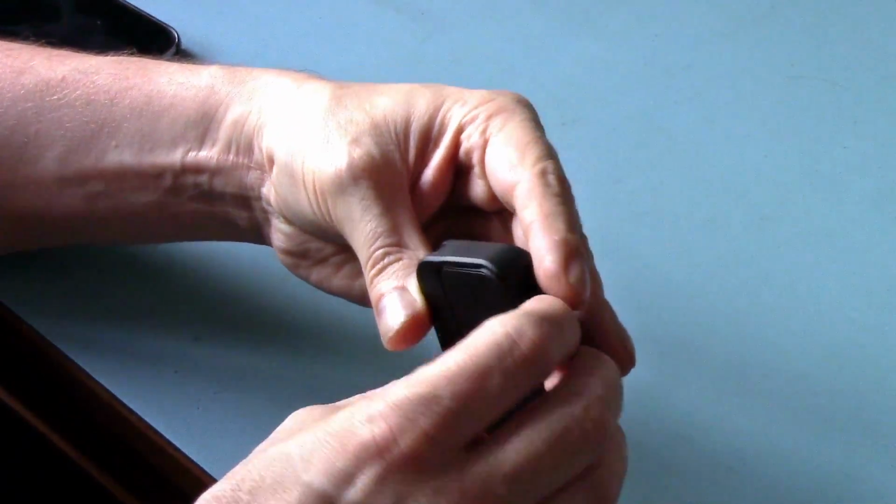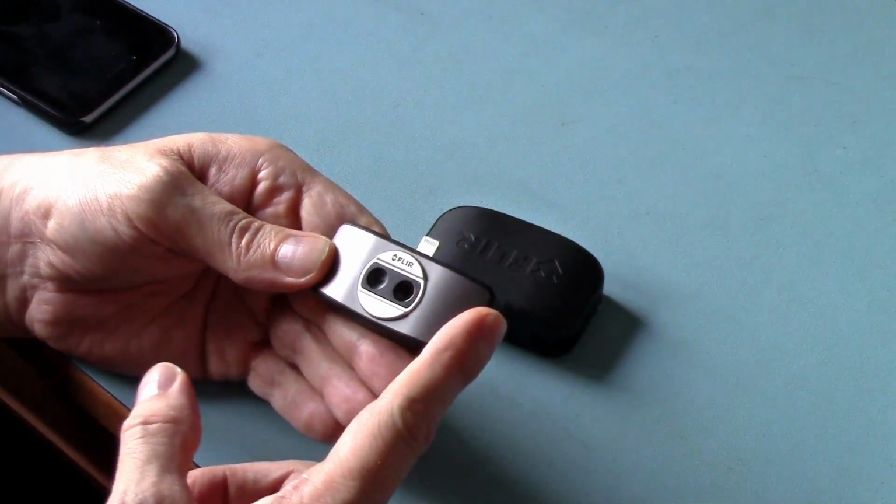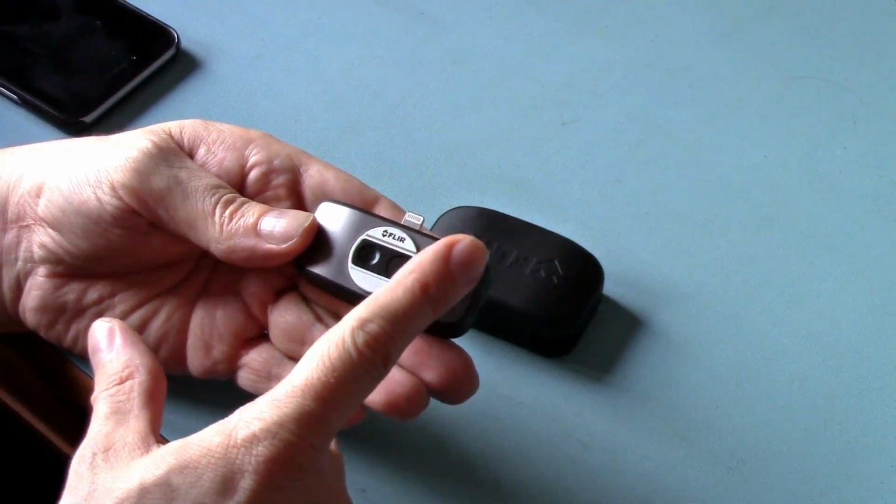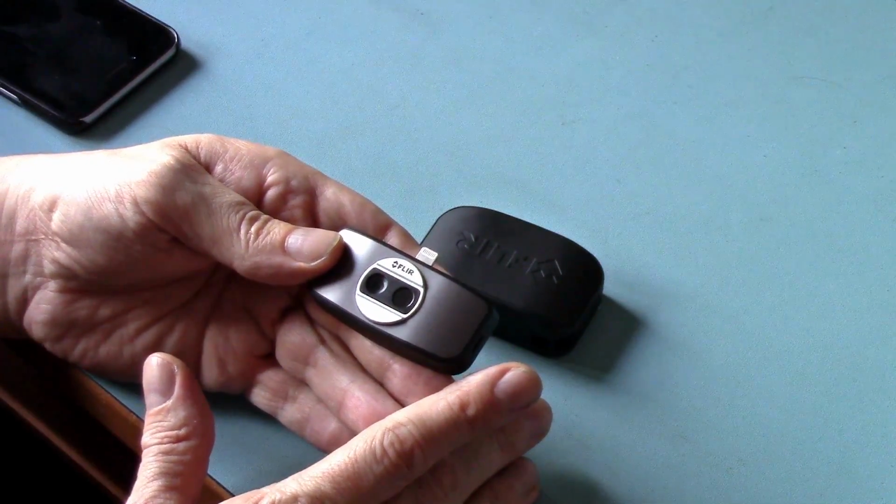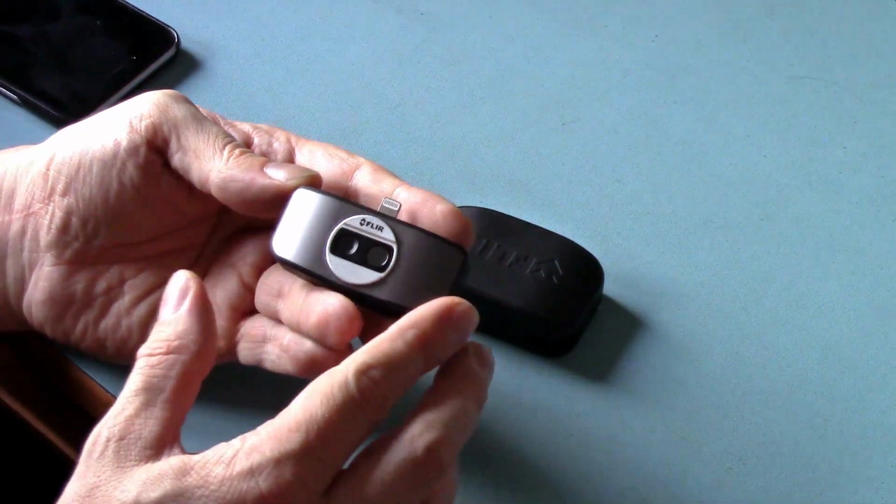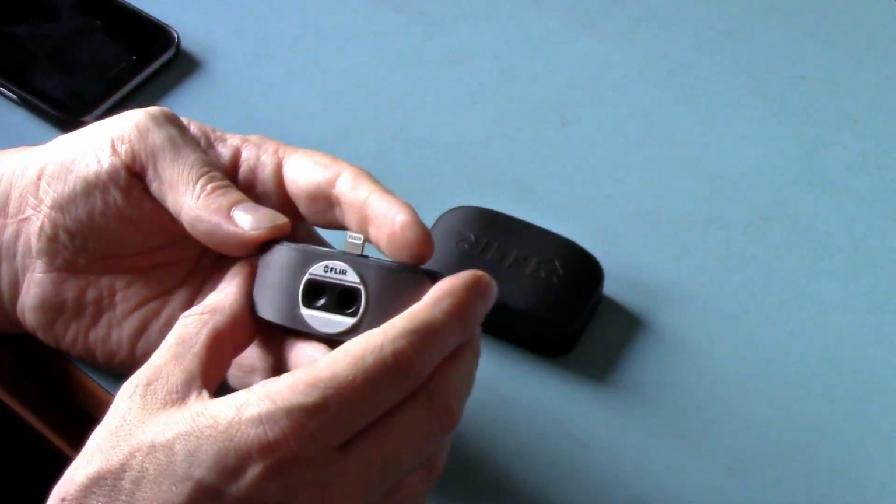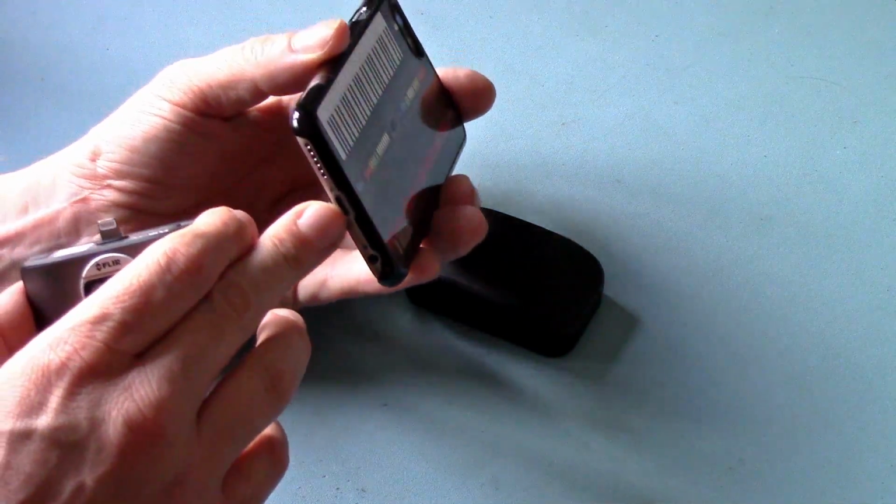It's a great little unit. And yeah, the ability to update the firmware at home. I looked around on the Flir website and I couldn't find any of the support pages or anything like that, any sort of firmware update. So like I say, it might already be in the phone.